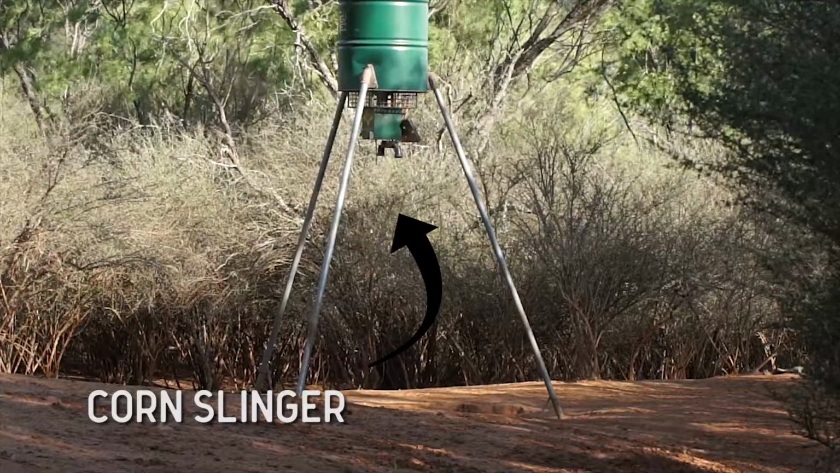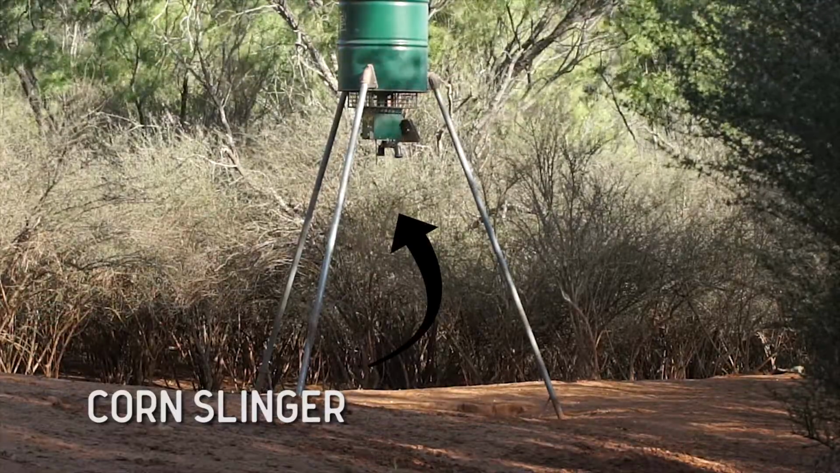Now let's talk about corn slingers. In many parts of the country, there are hunters that think hunting with a corn slinger is not ethical. Yeah, you know what? Those people have never been to Texas to hunt, period. You can come down here and hunt without a corn slinger, but odds are you're not going to be successful. So anyway, this corn slinger is out in front of us.